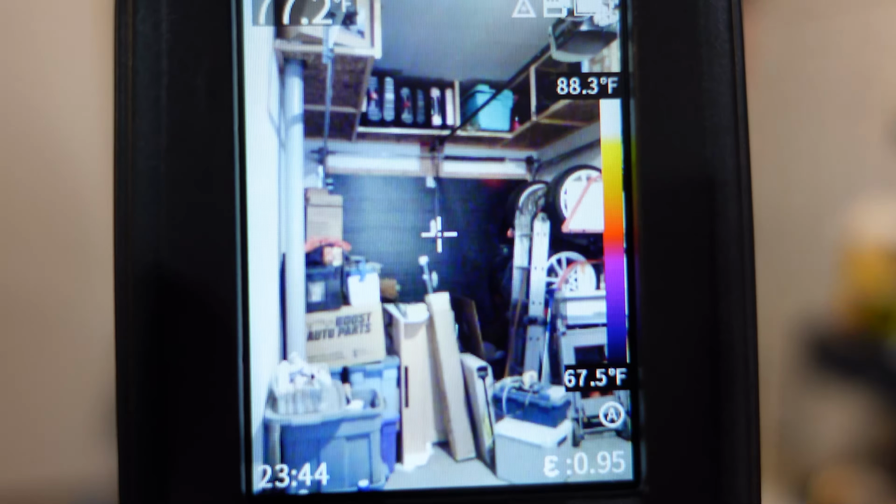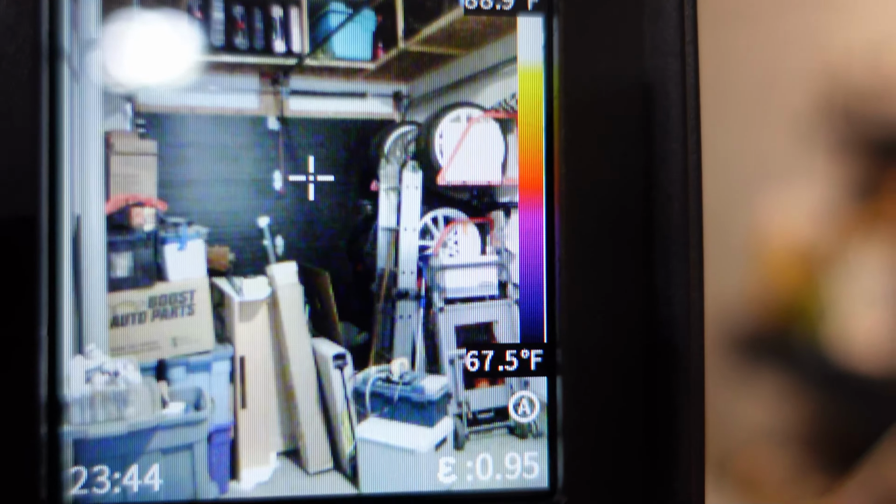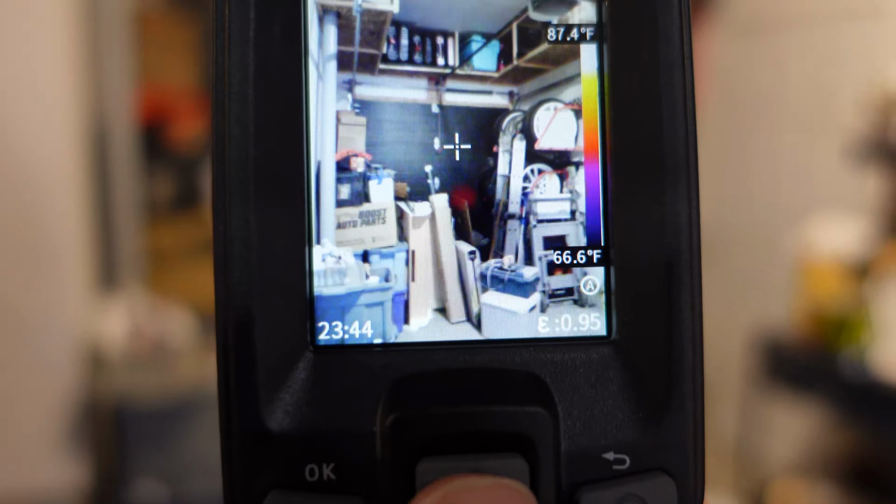But right now we're on the visible light setting, and you can see to the right hand side we have a color palette there. So the hotspot should be the orangey or reddish colors, and the cold spot should be the lighter blue colors. But we can change that palette at any time in the menu, which we'll look at later. Right now we're going to demonstrate just the different settings for the camera.